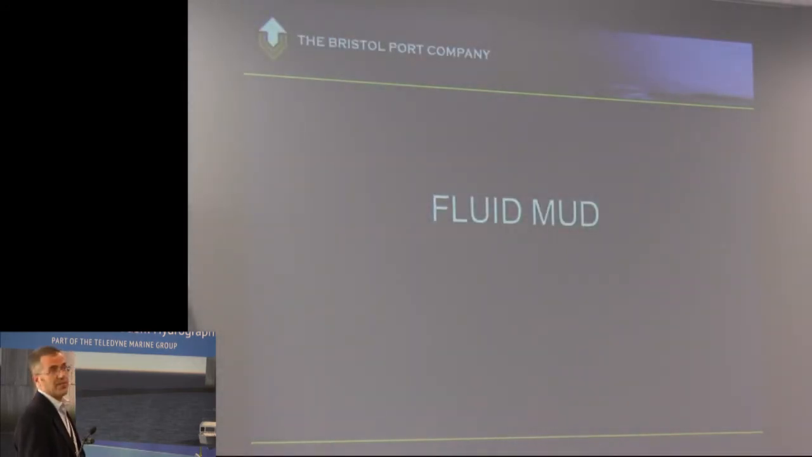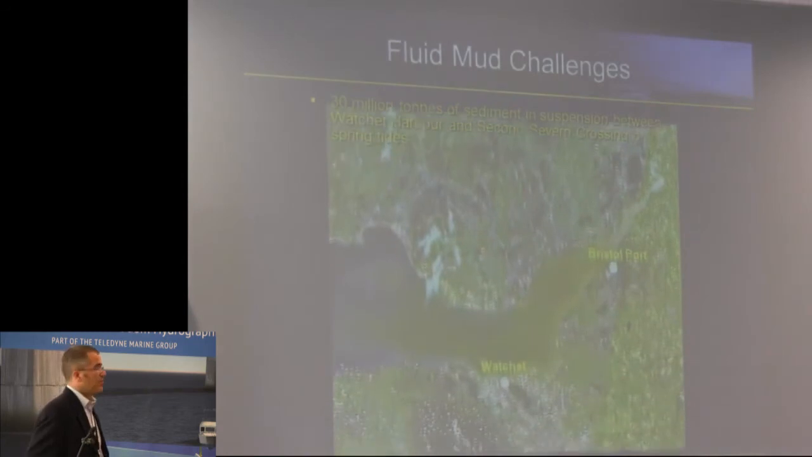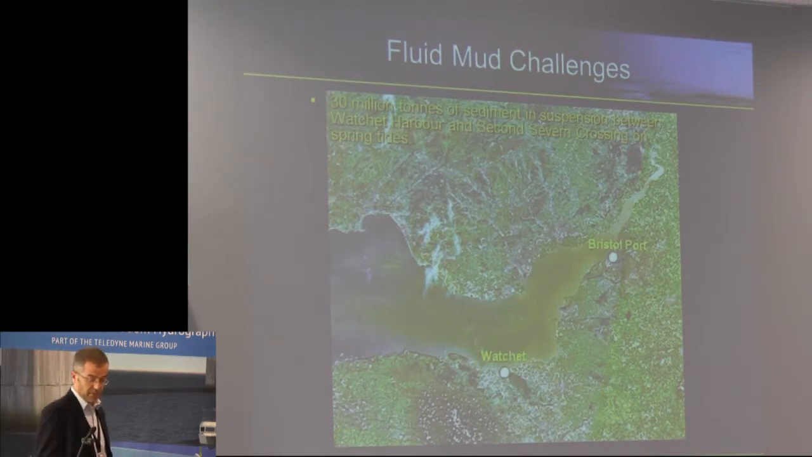The purpose of today's talk is the fluid mud. Now we do have some challenges with fluid mud, and this image is pre-Google actually, but it just goes to show, with the colour of the water there, the mud that is in suspension. It's been calculated that there's around about 30 million tonnes in suspension on the spring tides. And we dredge about 1.5 million thereabouts each year just from the entrances of Avonmouth and Portbury,